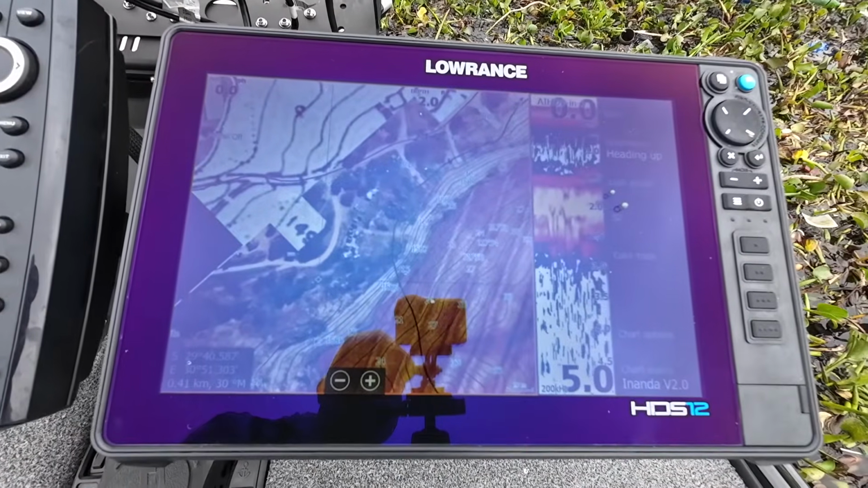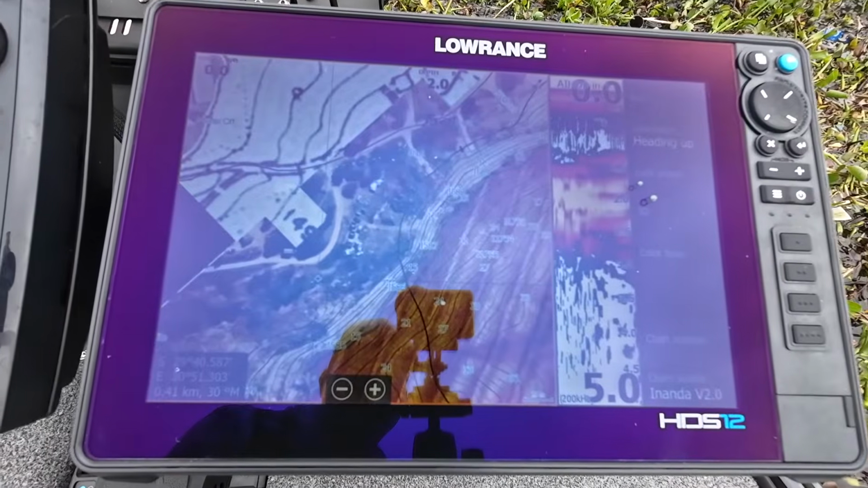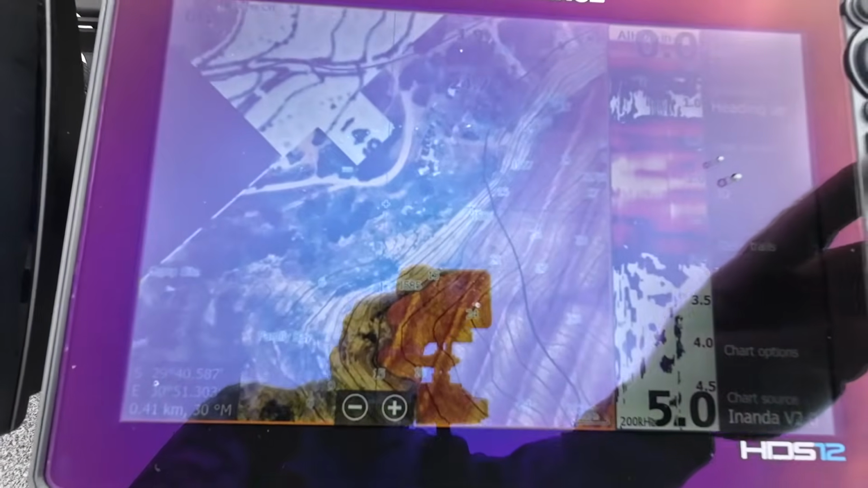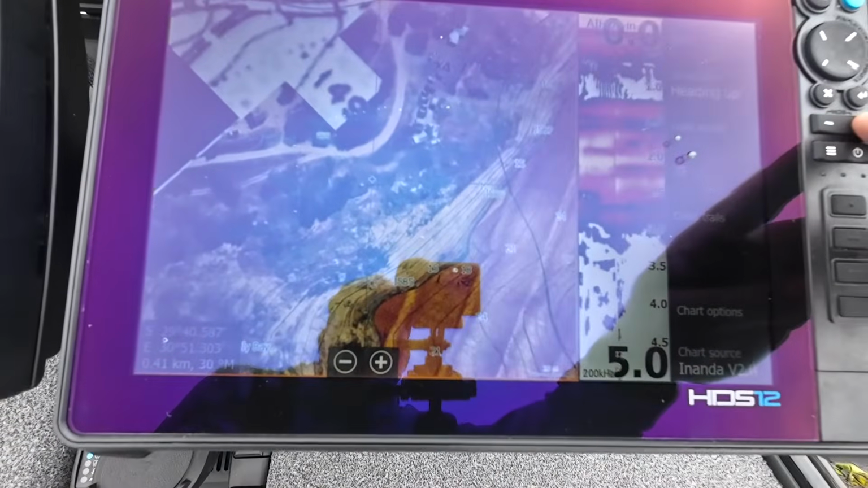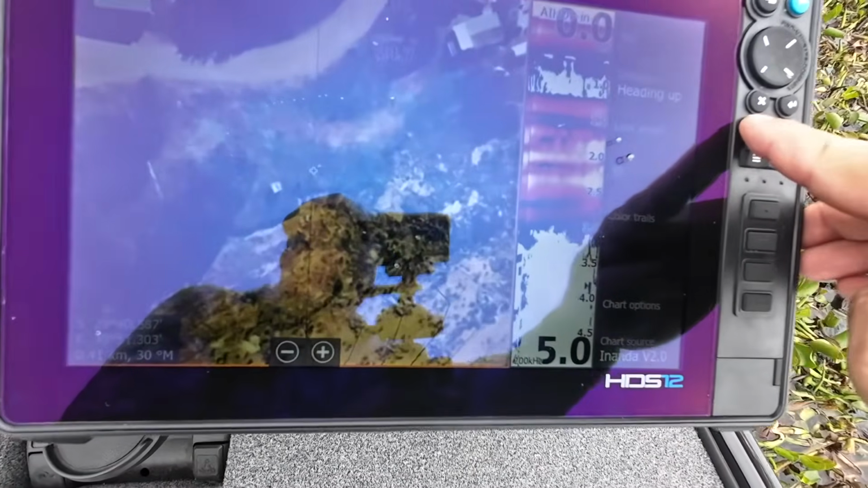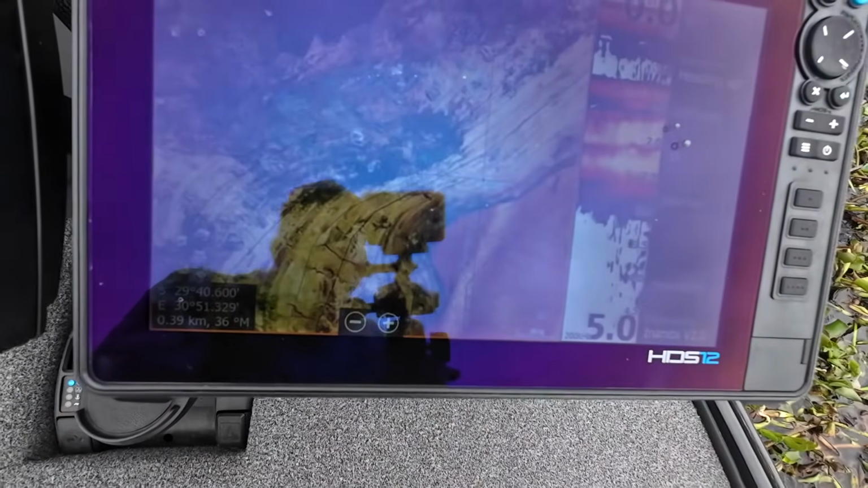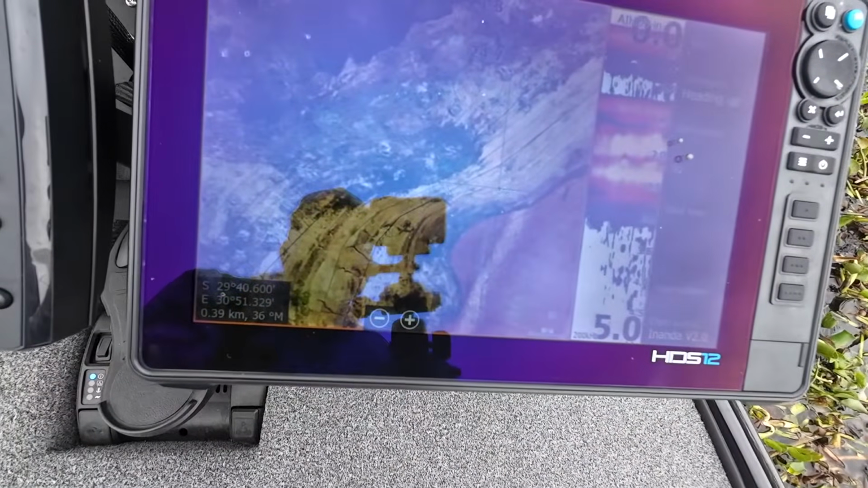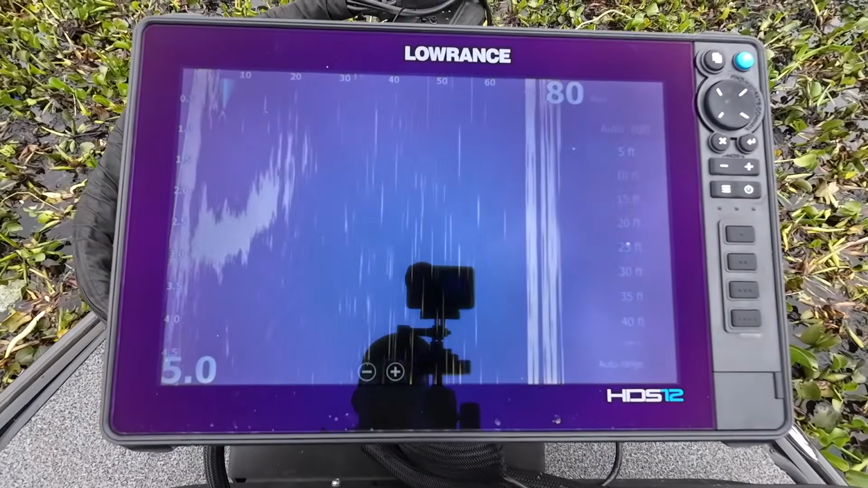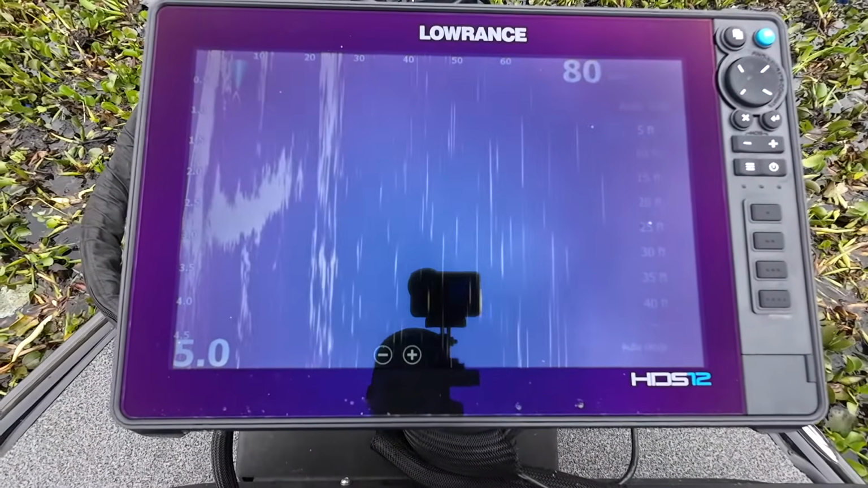It's a little bit difficult to show you guys with the glare on the screen, but that's the high definition FishTech chart. And as you zoom in further, you can really see how far you can go. It's just unbelievable clarity, and that puts you in really, really good high percentage areas. And then from there, you get onto this bad boy right here, the nice HDS 12 Lowrance with the Active Target 2.